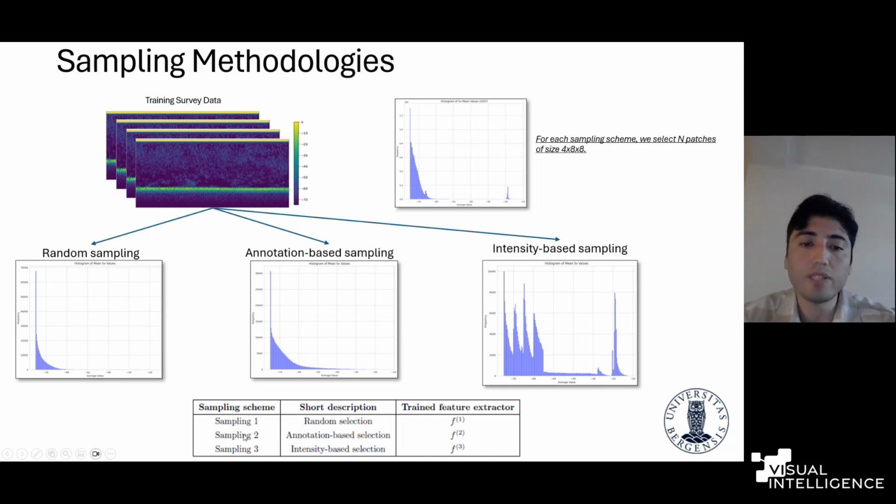And this is the summary of the sampling scheme. We call them sampling 1, sampling 2, and sampling 3 in the same order, for random selection, annotation-based selection, and intensity-based selection. And what we did afterwards, because we created 3 different training data sets, we trained our self-supervised learning framework using those training data sets. And we trained them for 100 epochs, by the way. And then we call their corresponding trained feature extractors F1, F2, F3 for convenience, so that it would also be easier for us to follow up.